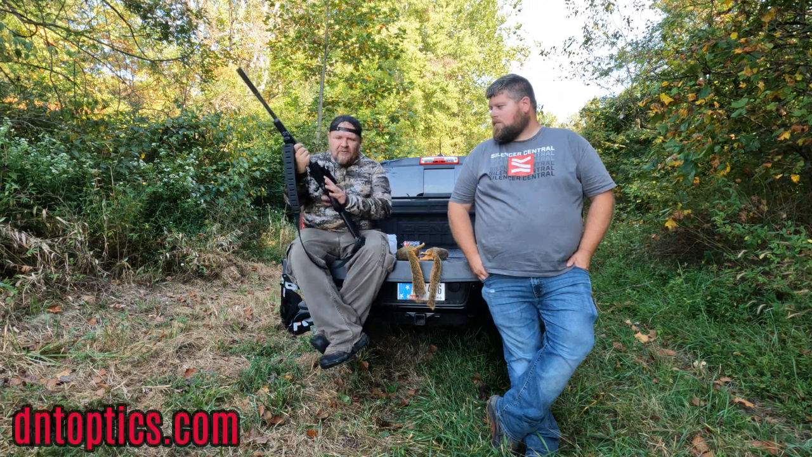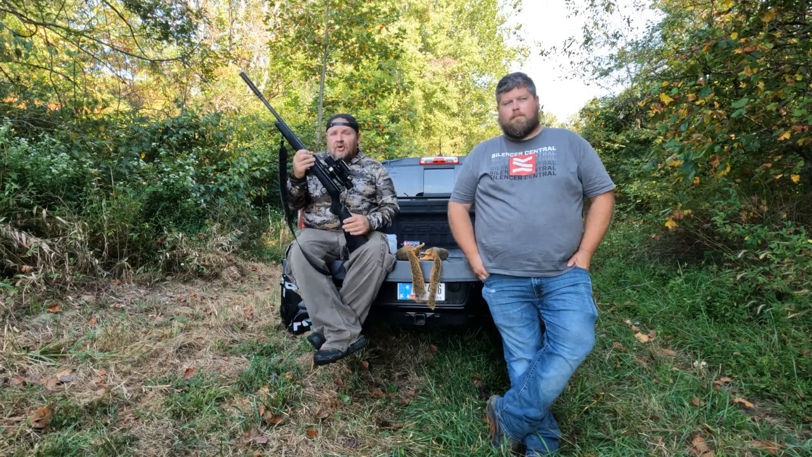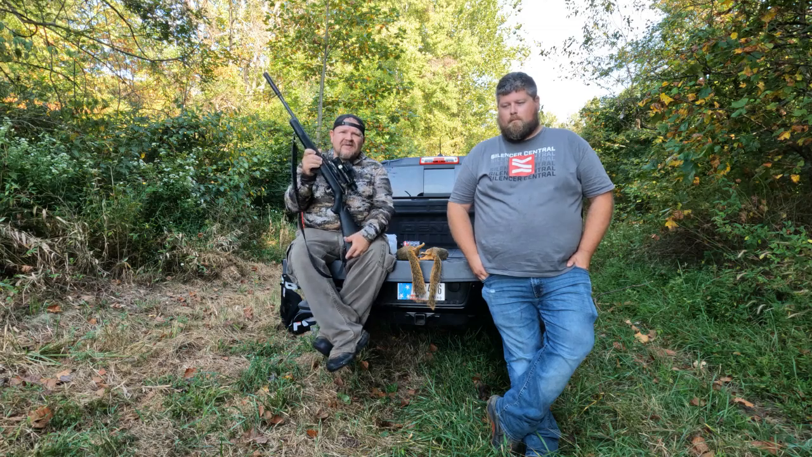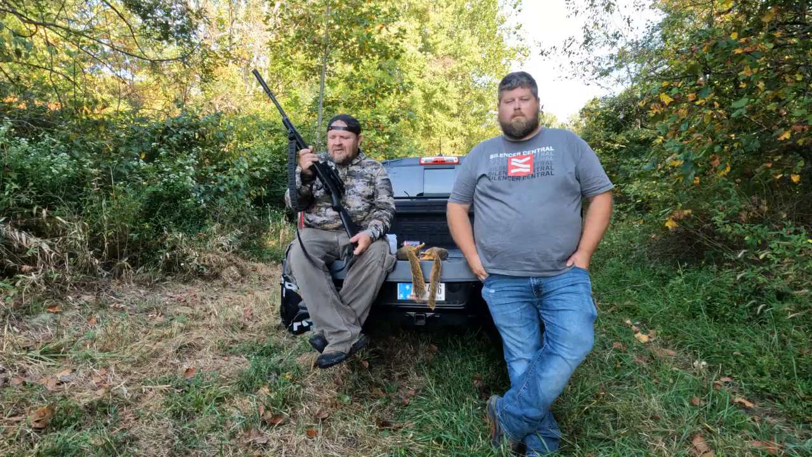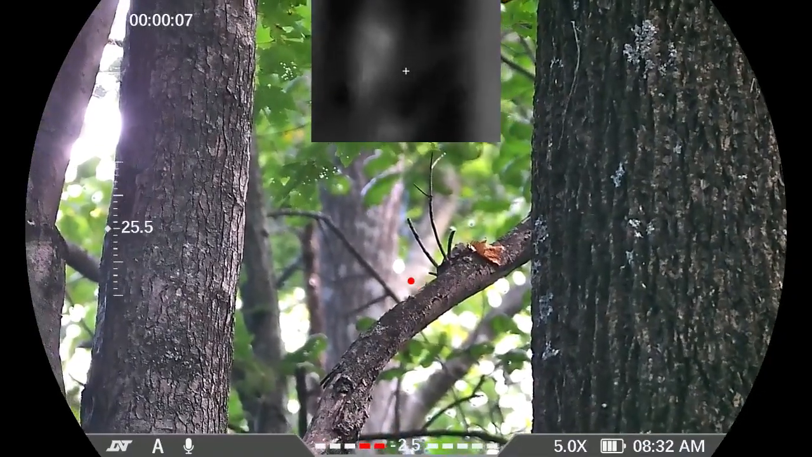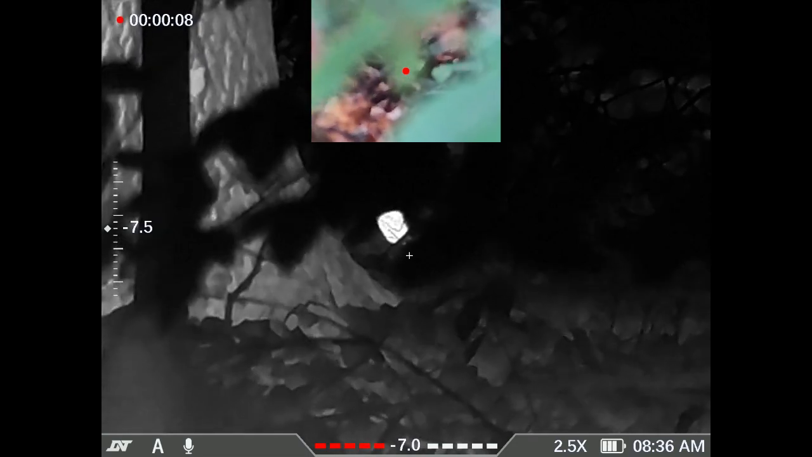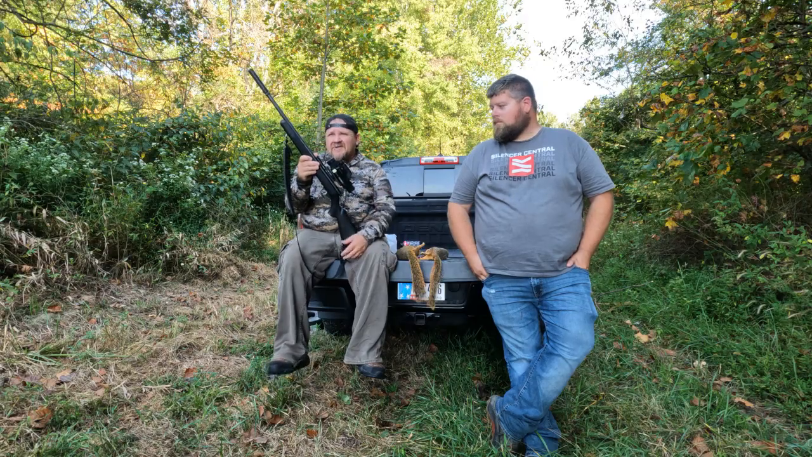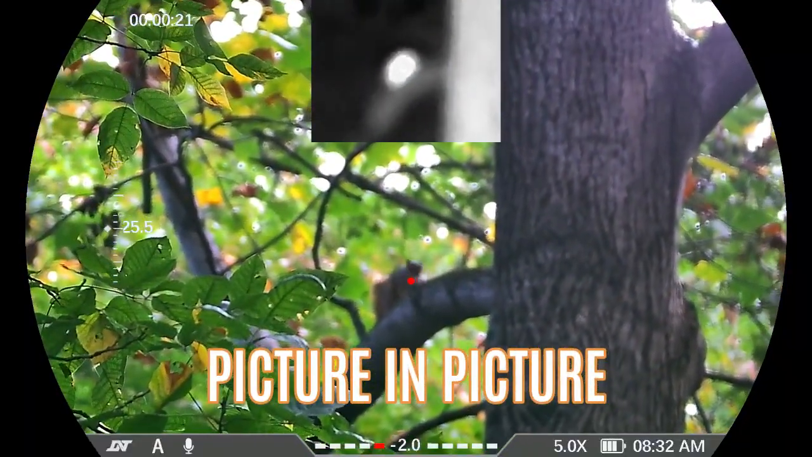They've got a bigger, what is it, 640 thermal, and man, I'm kind of licking my chops on that, because the more I take this out and get field use out of it, I'm just loving the ability to see daytime, thermal, and night vision. I mean, it's awesome to be able to look in your screen and say, if you're hunting these squirrels in the daytime, to have that picture-in-picture at the top that's thermal.